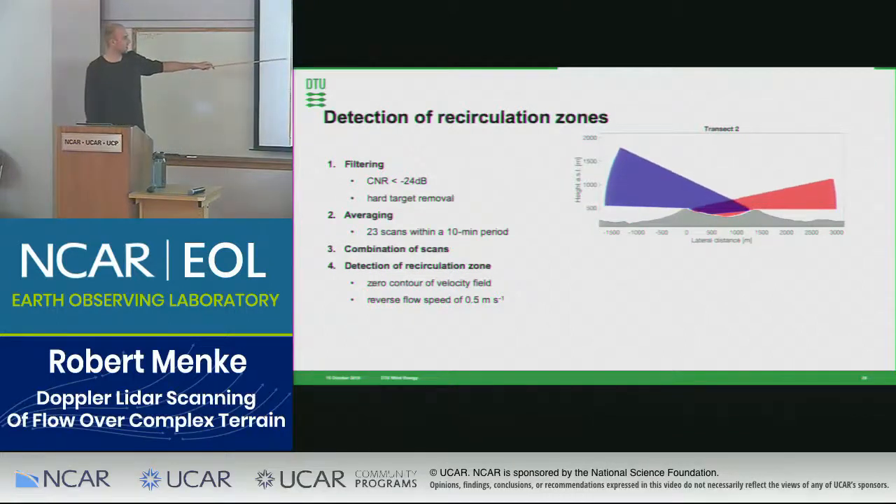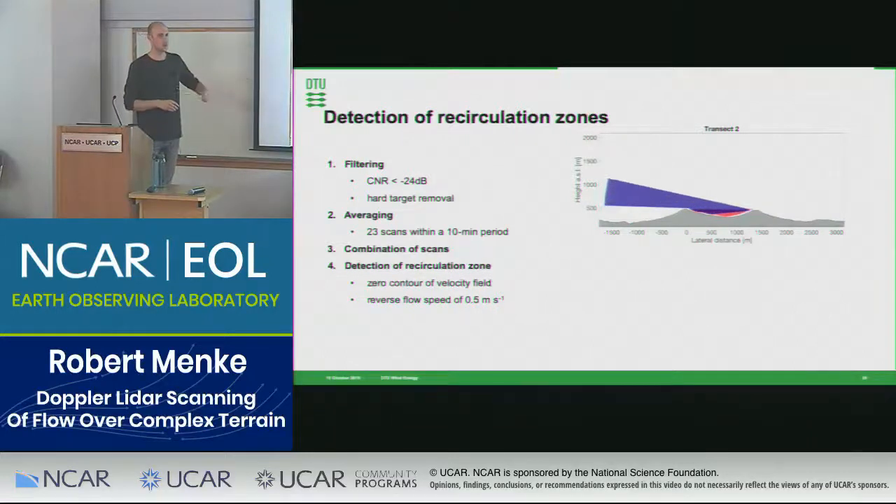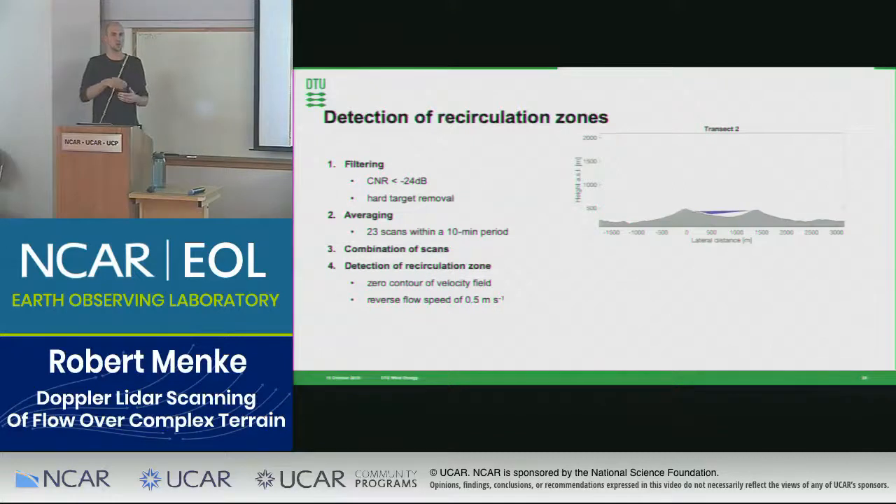Then to analyze the data, we averaged the data again over 10-minute periods. 10-minute periods is an averaging time that is very often used for wind energy applications, so we stick to this. And then for combining these scans, we didn't interpolate in between the scans as they had different elevation angles, so there was no obvious way to interpolate, but we gave priority to the downwind lidar, because the downwind lidar will better cover a recirculation zone that is happening upstream.